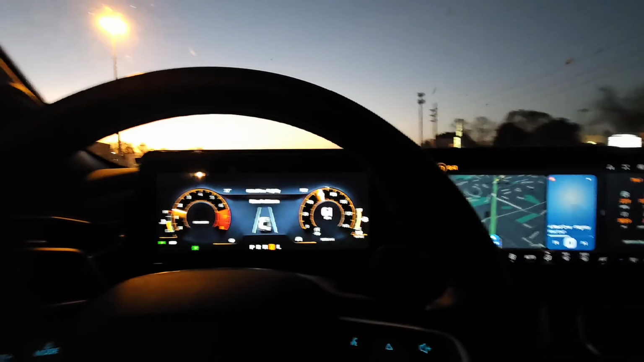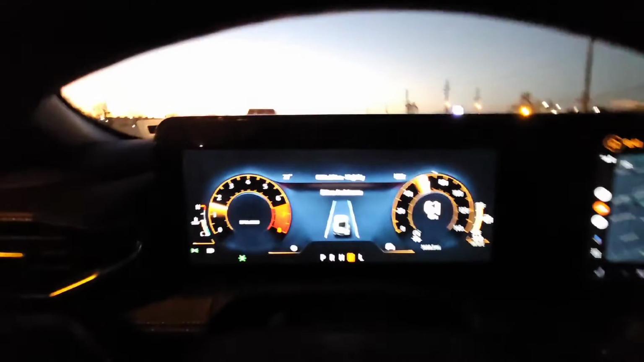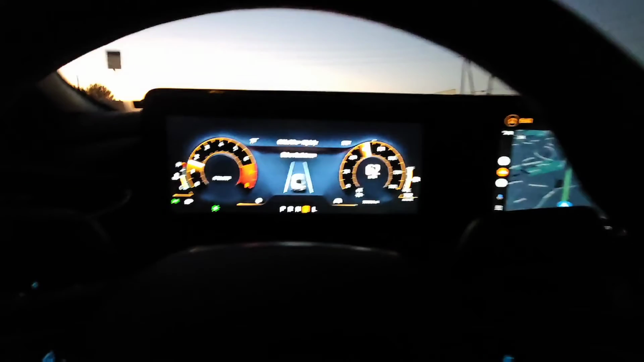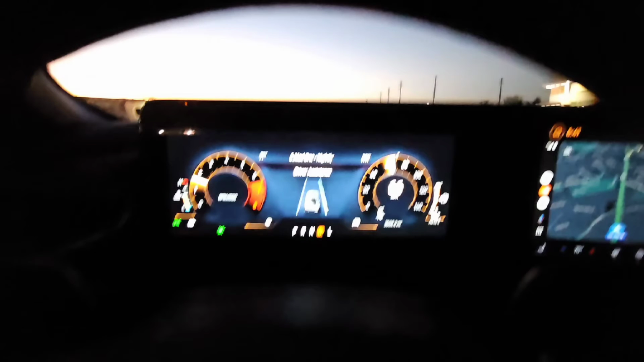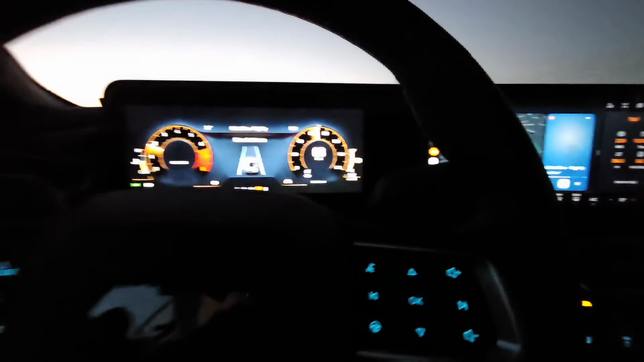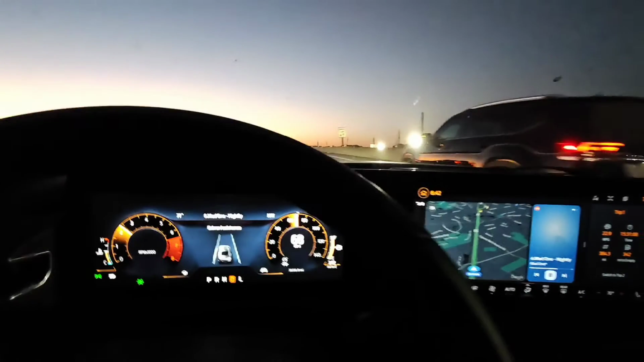So you have blind spot detection, you have lane departure and driver assistance, where if you veer off the lane, it'll keep you inside the middle two lines. So let's talk about performance before it gets too dark here.